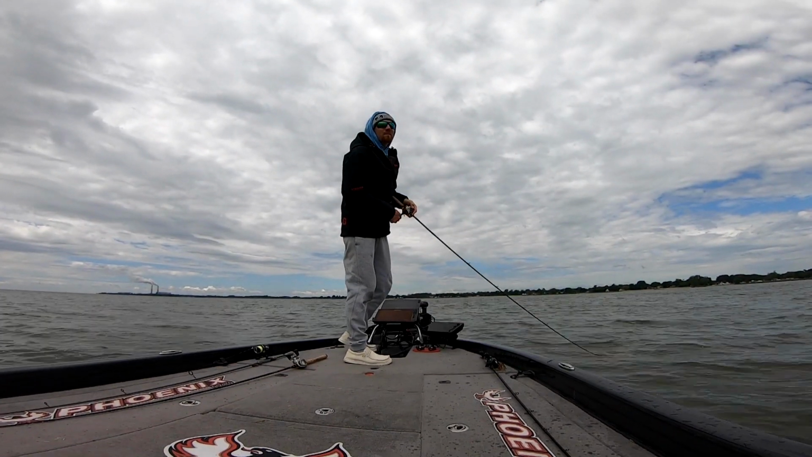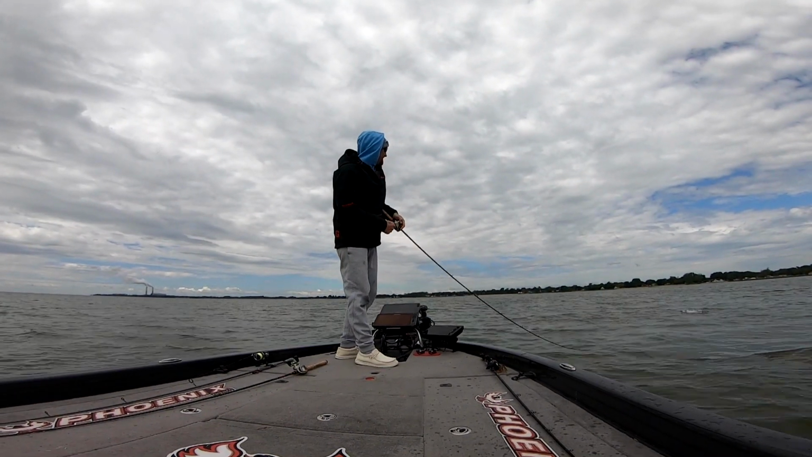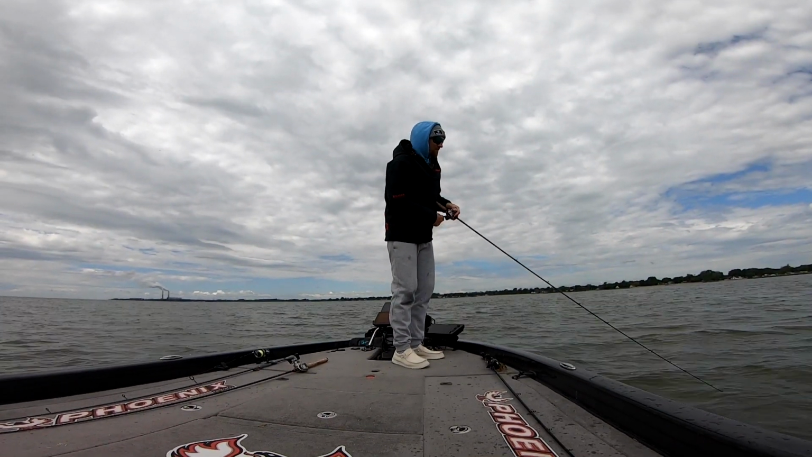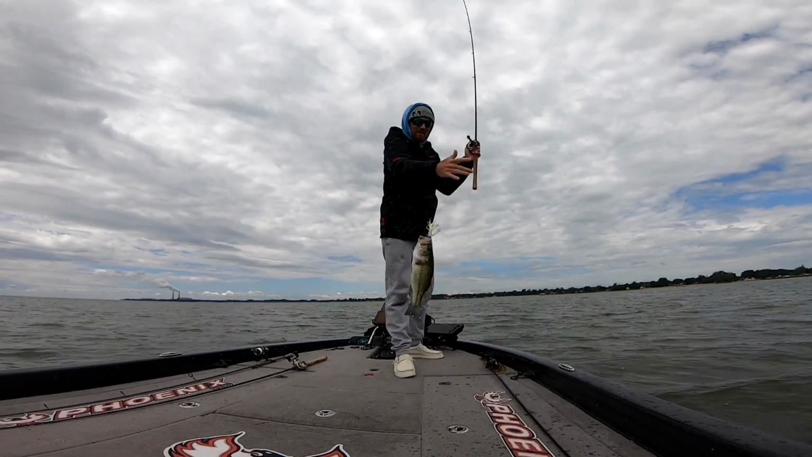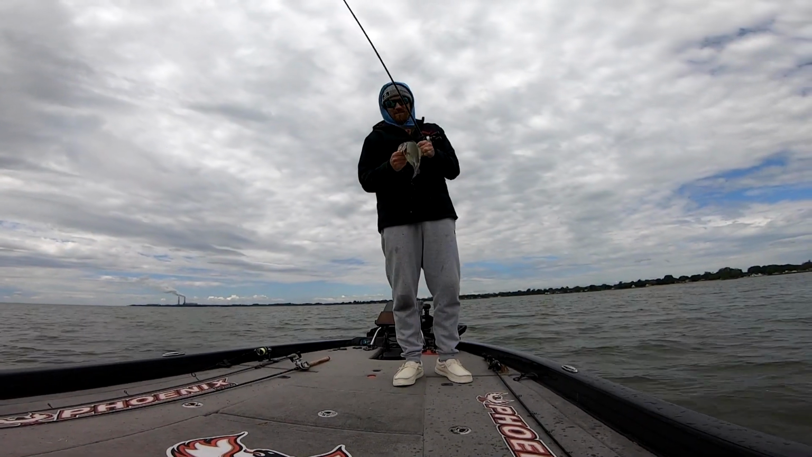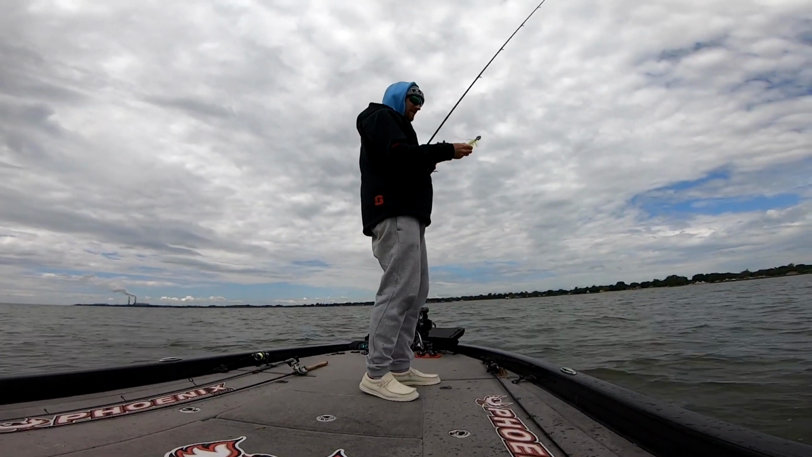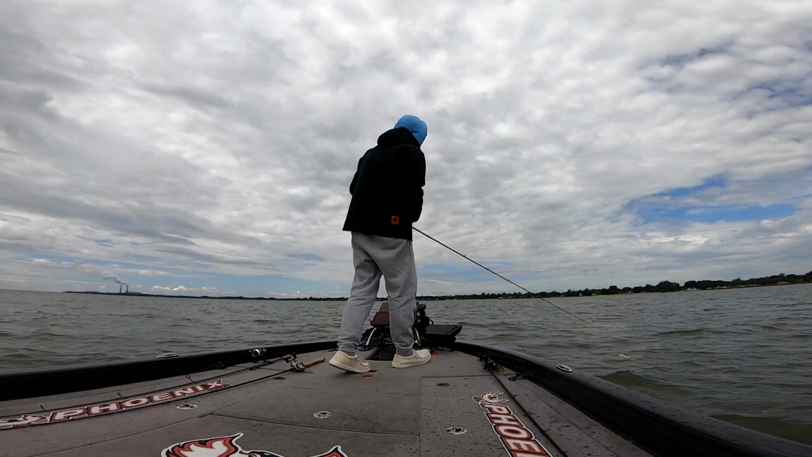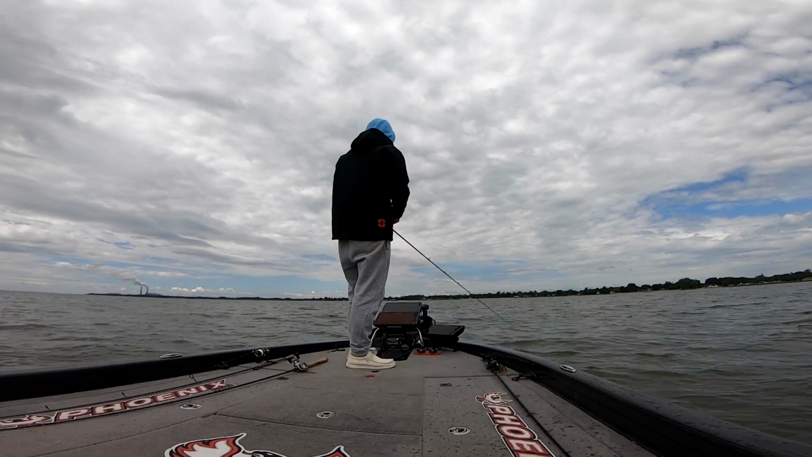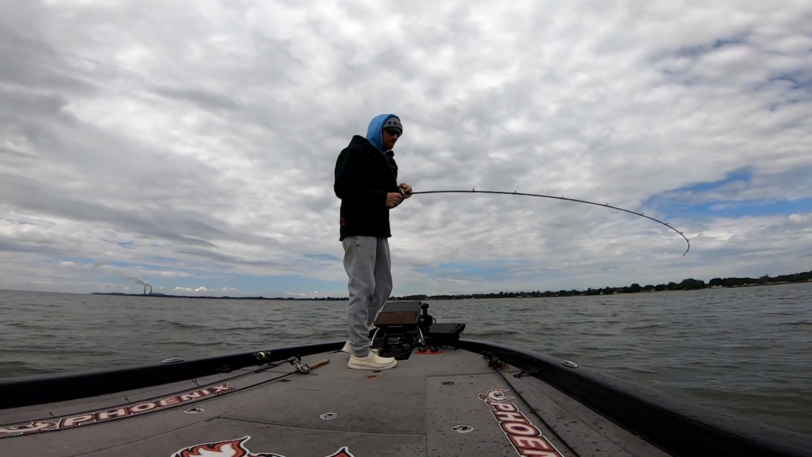There's just a wad of them up there. He's not even that big, but he train wrecked it. I mean, a 15-inch fish. He hit it like five pounds. There's one.